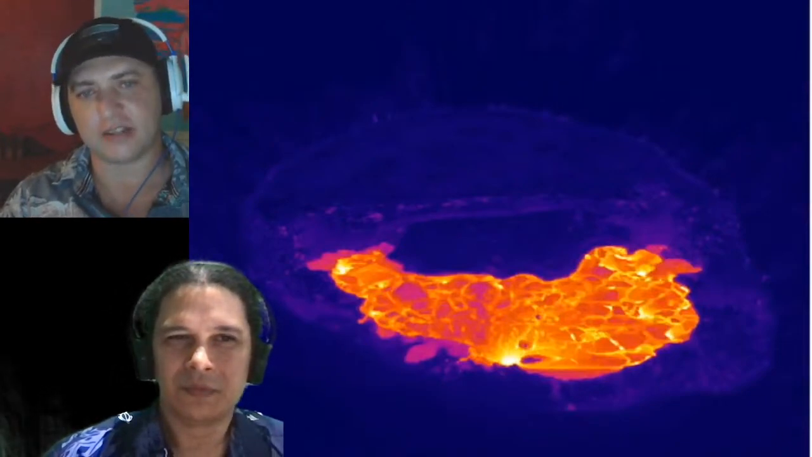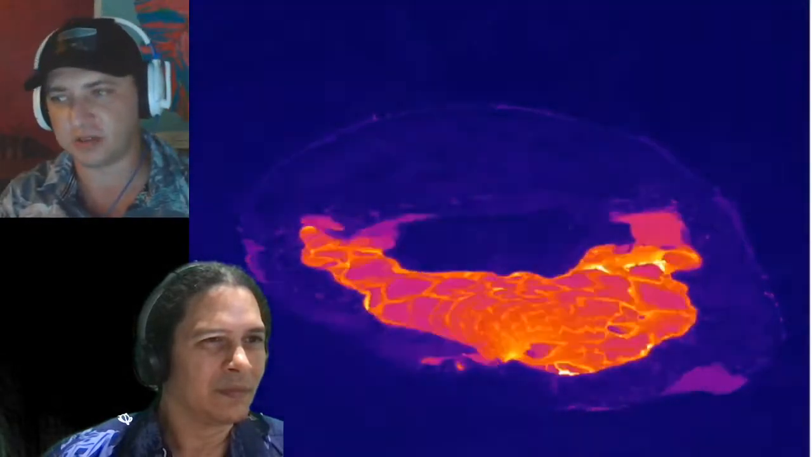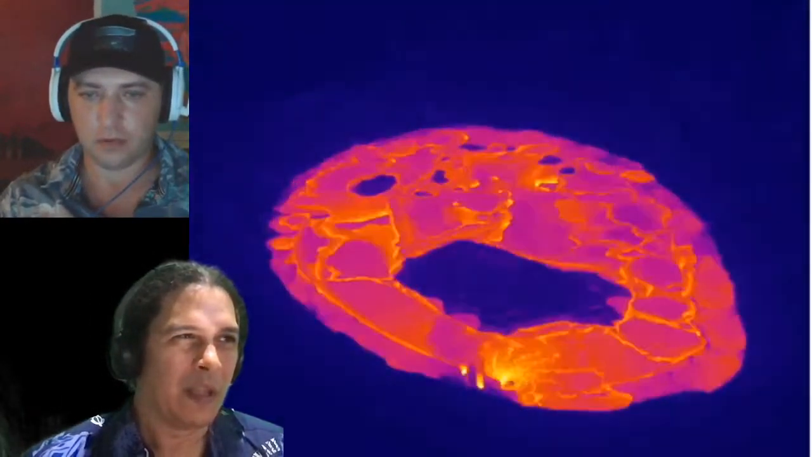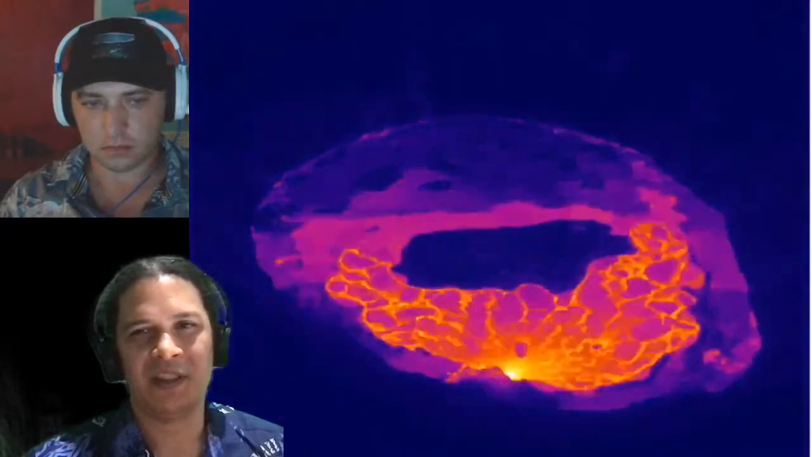Mary comments that the squeeze ups are cool. Any idea what the difference in temperature is between the source and the squeeze outs? That's really hard to tell. It's because we do expect there's some kind of attenuation of the actual temperature value over the distance that this camera is measuring it.